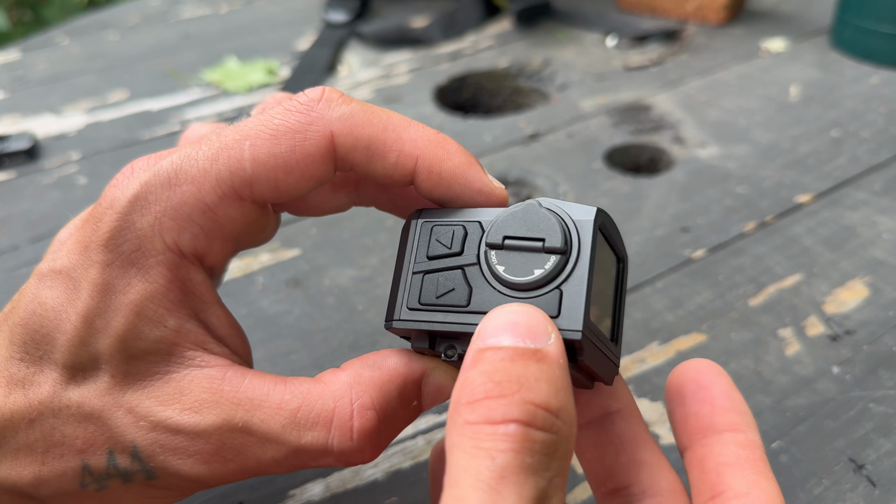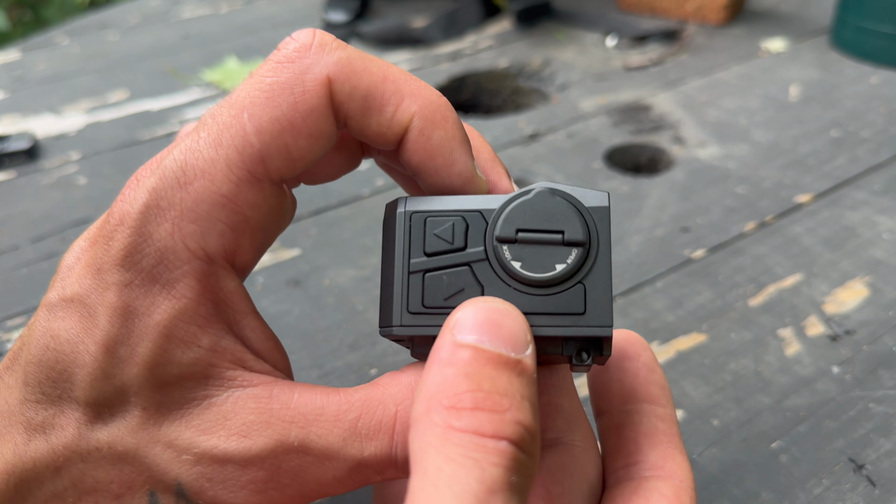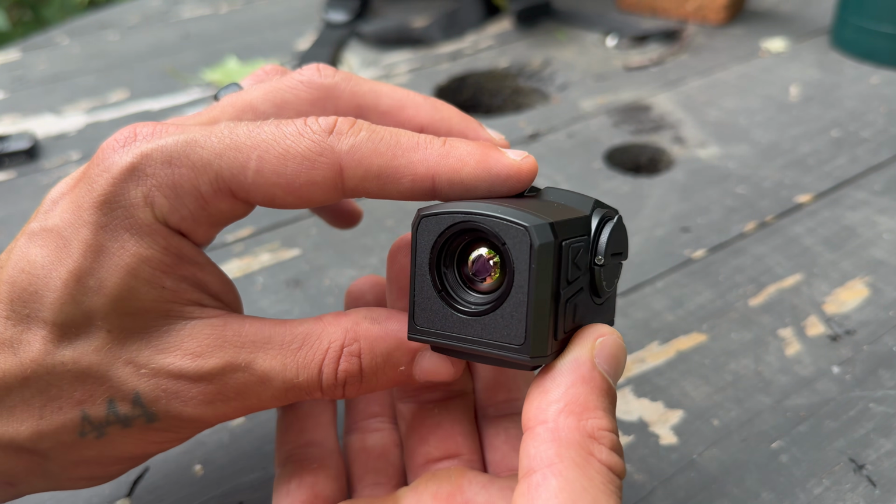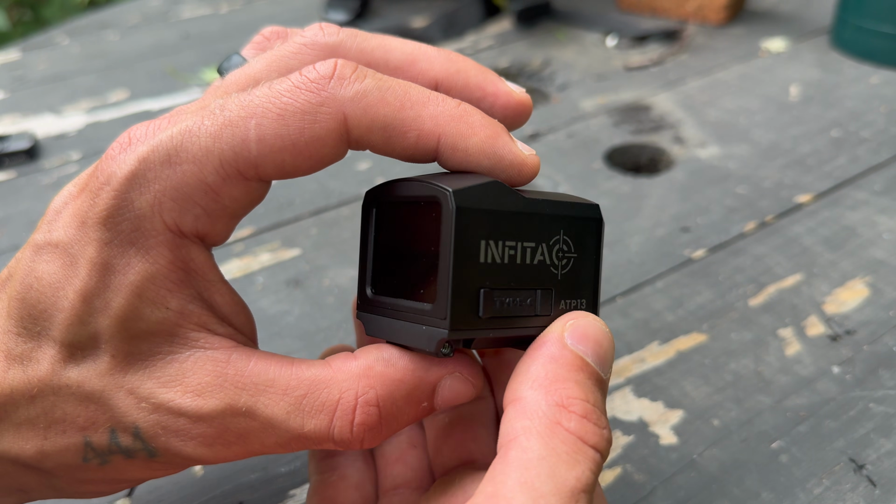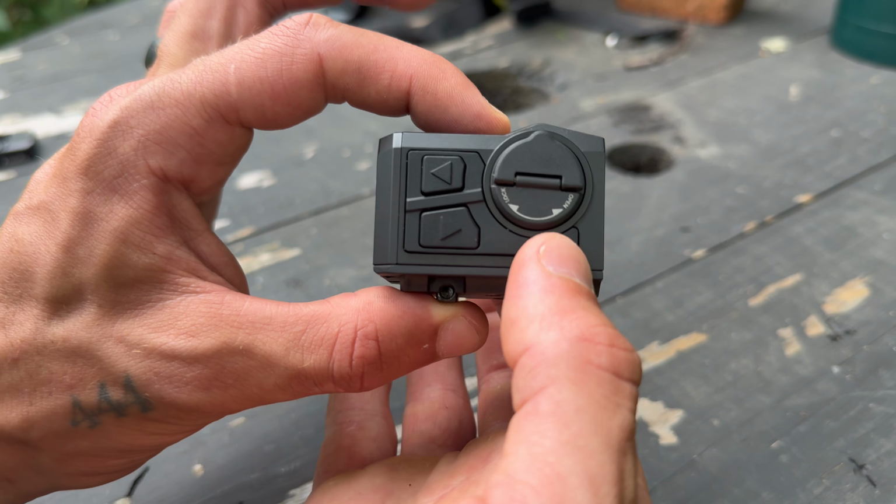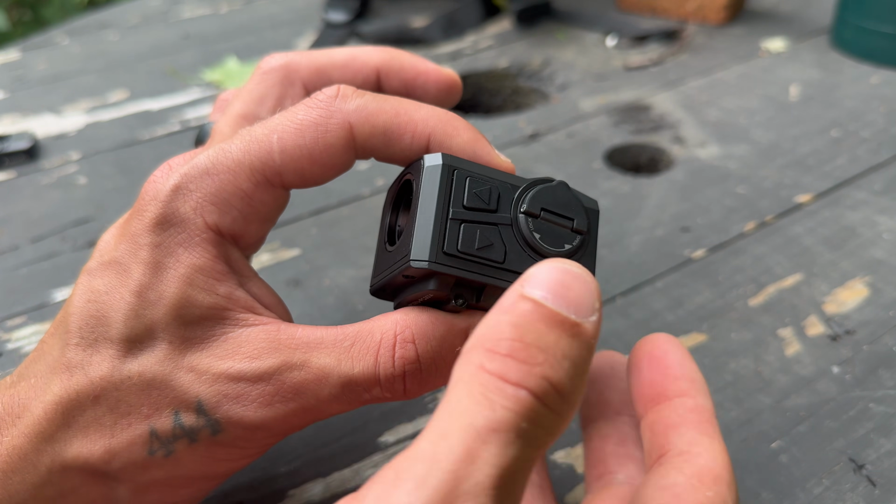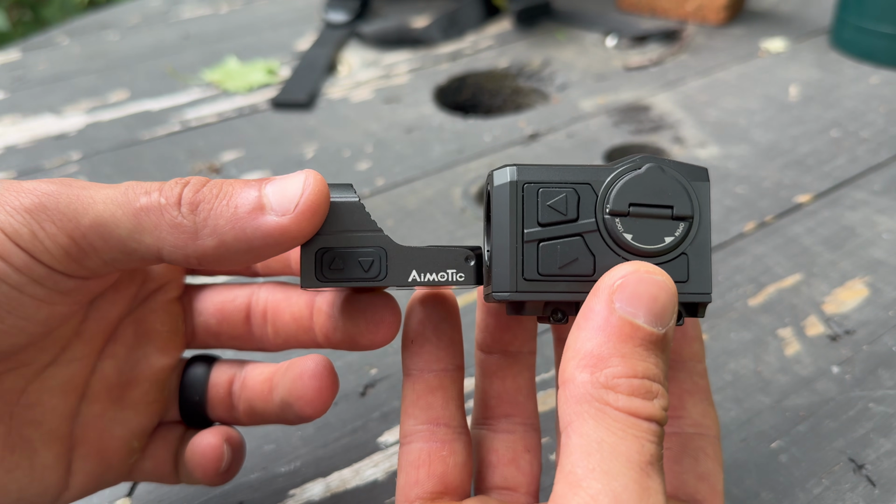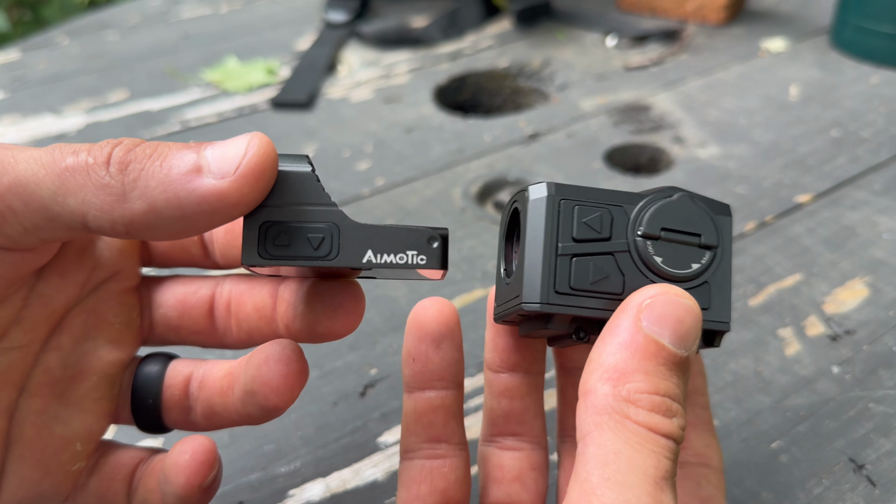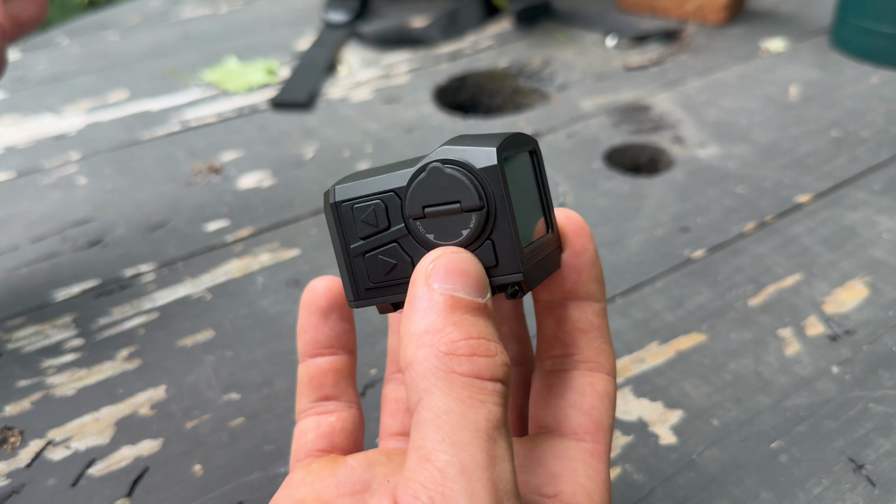Now, from my understanding, this is not the only RMR-sized thermal that Infitac makes. This specifically is modeled off of one of their real steel variants that they decided to make a little bit more affordable by changing out some of the internals and externals for Airsoft use. And where it's marketed as a RMR or red dot-sized thermal, you could see next to a standard red dot, it's still comparable in size, quite a bit larger, but only weighs around 500 grams.